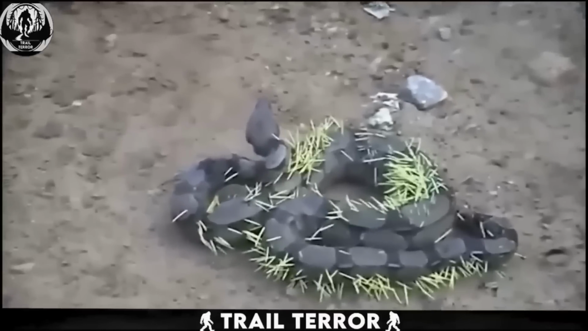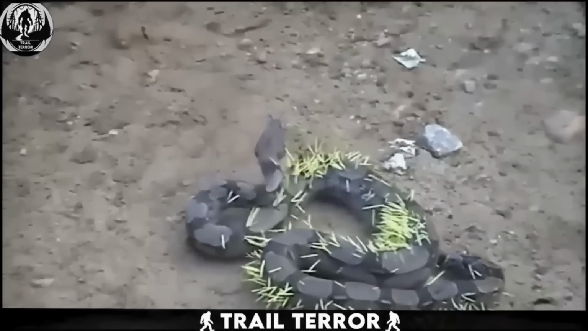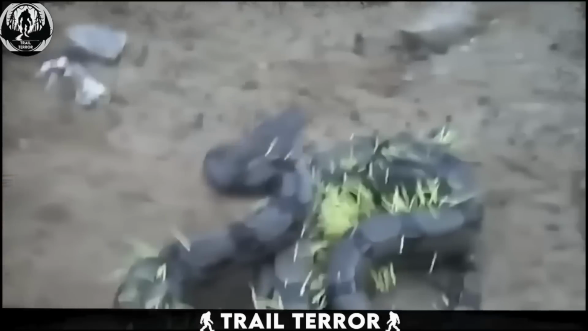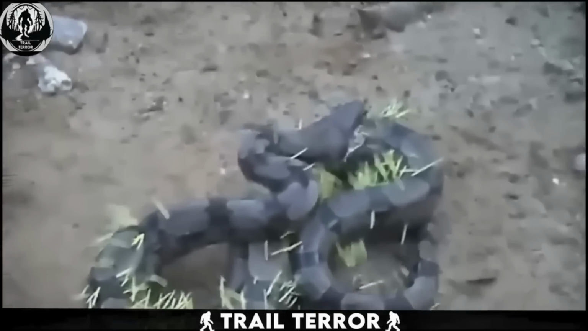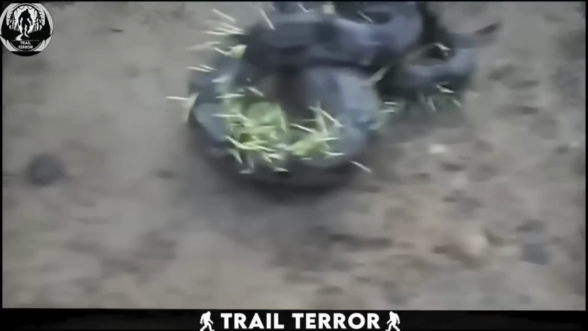The video was captured by a passerby who noticed the snake after their dog began barking at it. Already impaled by the porcupine's quills, the snake found itself further agitated by the dog's barking and movement. In a defensive response, the snake opened its mouth, revealing even more quills embedded inside. It seems the snake received instant karma for attempting to prey on a porcupine, and it's unlikely to pursue another creature for its meal anytime soon.